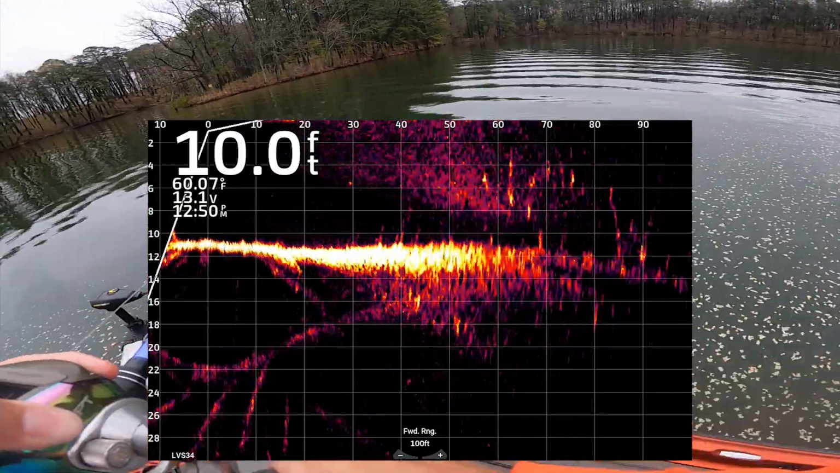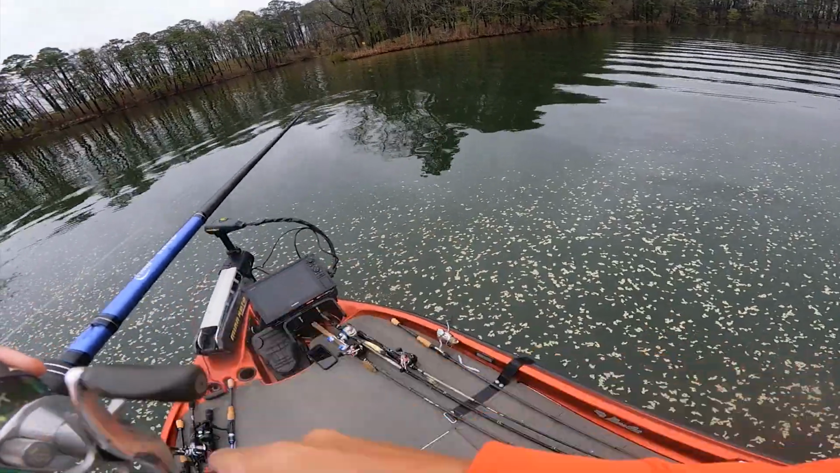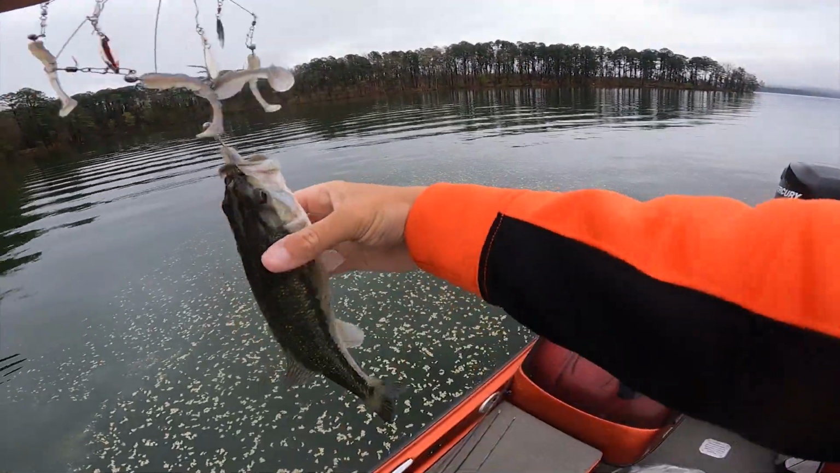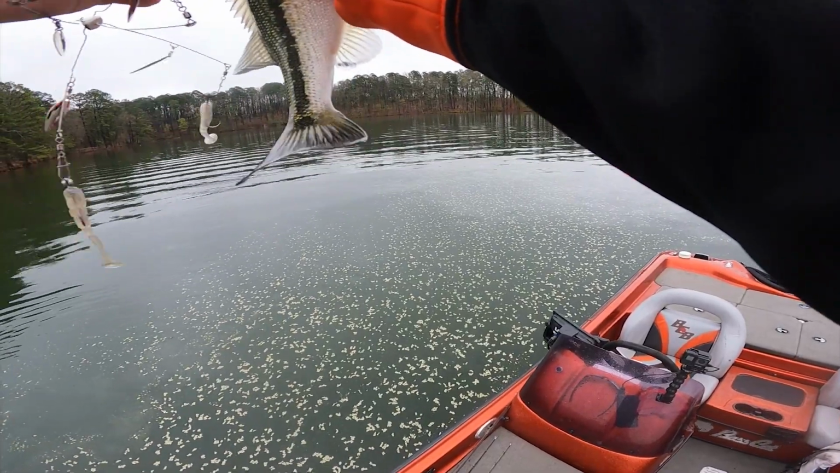Got one there. I'm ready for us to get a double. Little guy, spotted bass. I like catching fish, guys. You know, I like to catch bigs and put people on bigs. But when you can catch, you can catch.